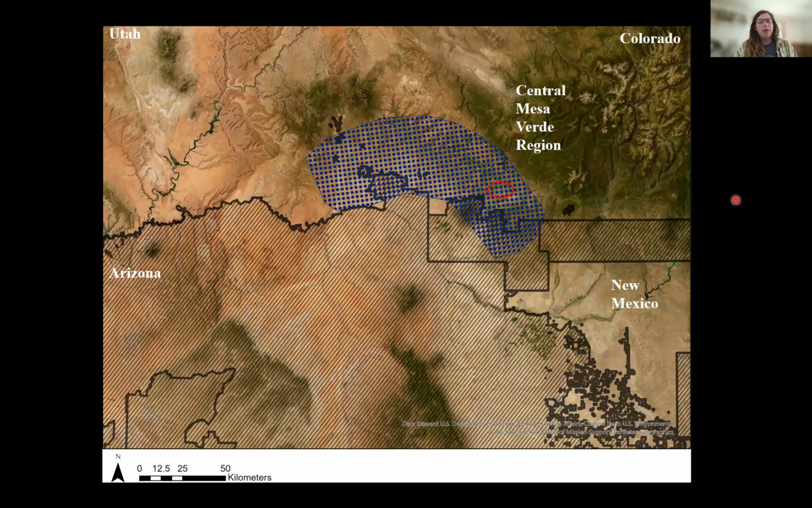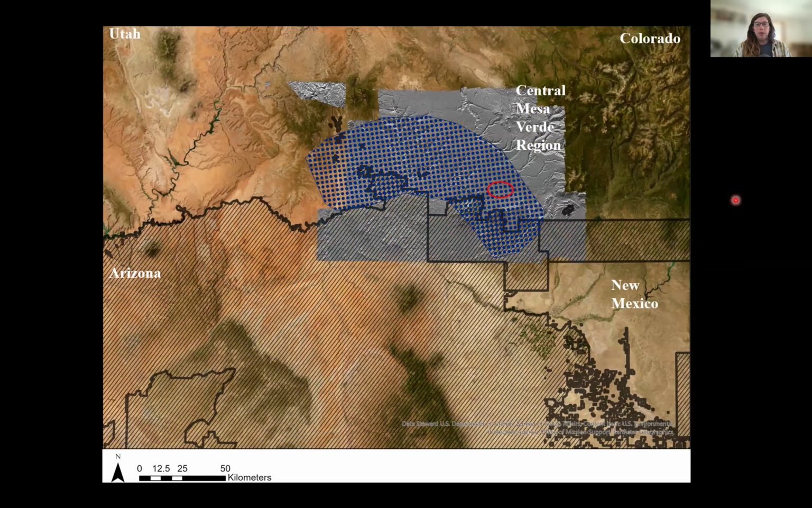We are here at Crow Canyon very interested in understanding as much as we can about the Central Mesa Verde region specifically, and even more specifically in Southwest Colorado. This slide shows the extent of the LiDAR that we have processed so far.